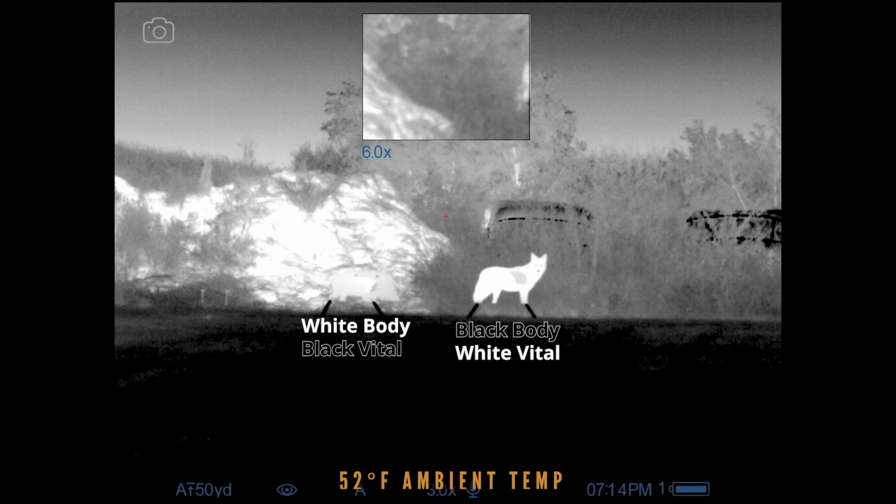Here we are at 7:14 p.m. Starting to wind down for the day as far as sunlight goes. This is probably a maximum of what it ever got warming up, but the sun is definitely starting to head below the horizon up here in South Dakota. You can see just how brightly that coyote is glowing. That's really impressive. As that coyote got warmer, though, you can see that there's less definition, probably as the angle of the sun came down more and was getting more directly on that vital, but you can still definitely see pretty plainly where that vital is on the coyote.